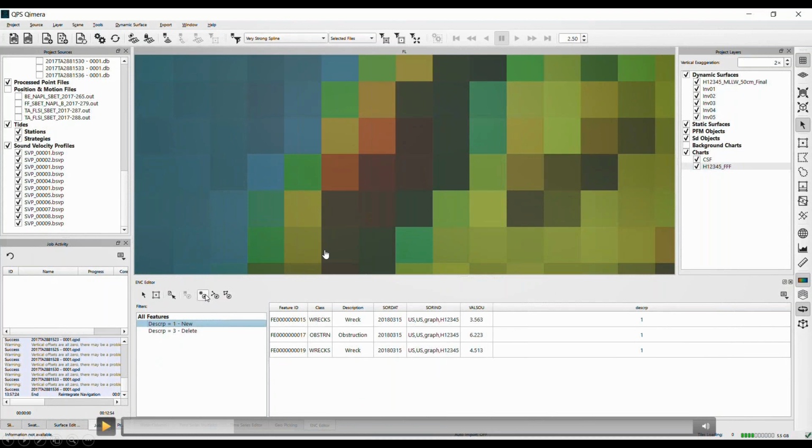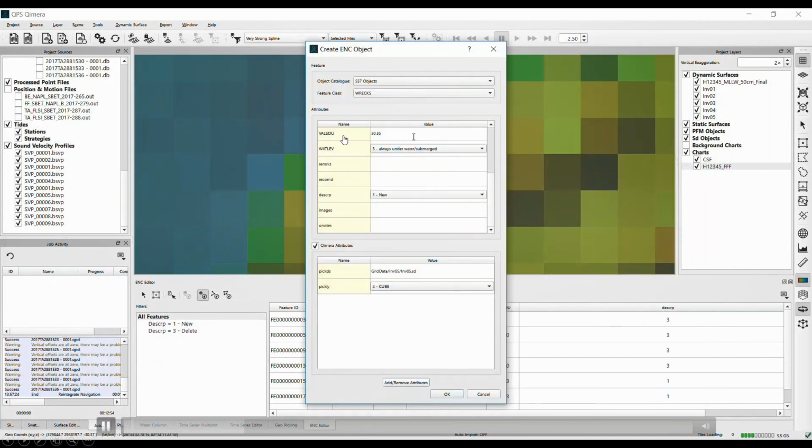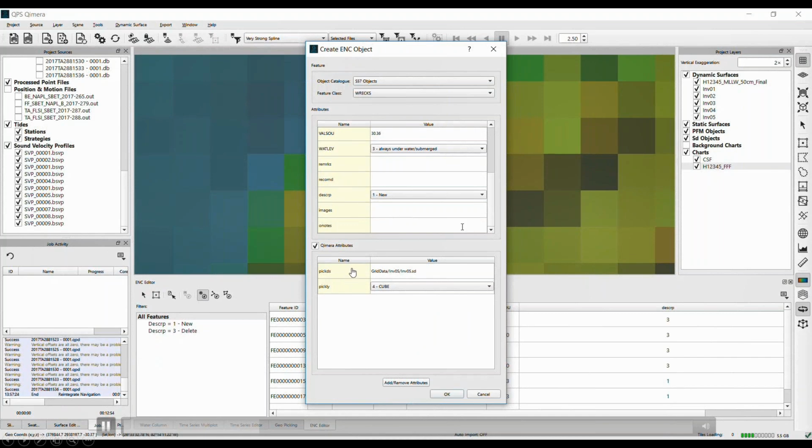So we're looking at ellipsoid heights right now, and so we have here in our ENC editor the ability to create features directly. You can create point features, line features, and area features. In this case, I'm going to create a new point feature directly from this grid. Click right there. The valsal is automatically populated with 30.36. That's an ellipsoid height. And as well, you notice my attributes are a little different now. Now they're linking this feature to a particular grid and to the cube depth, which is exactly what I wanted.